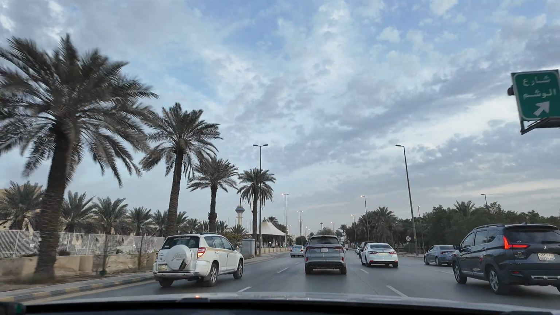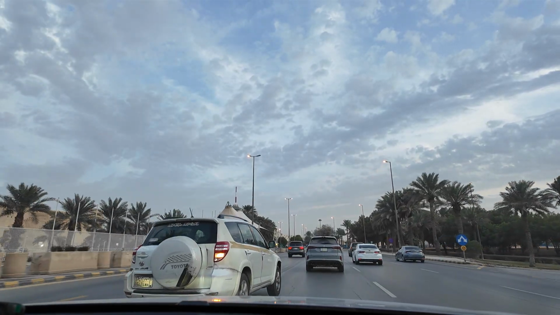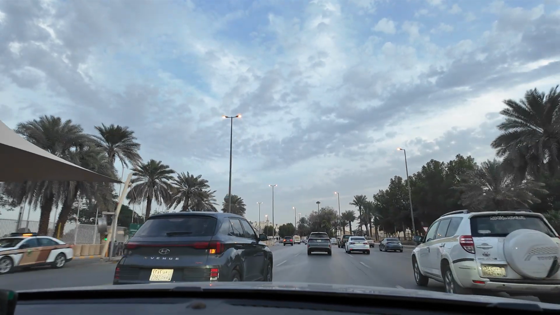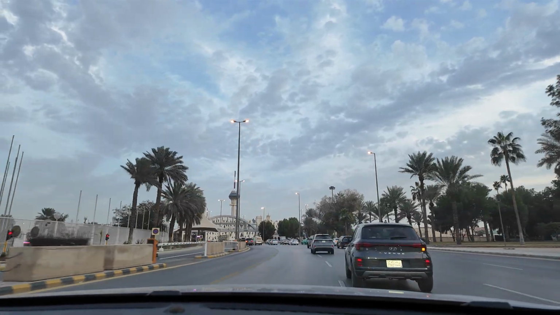Let's go, everyone. Now we don't have that much traffic in this portion. Maybe it's a 1 kilometer long portion, a curve. Let's make the best out of it.